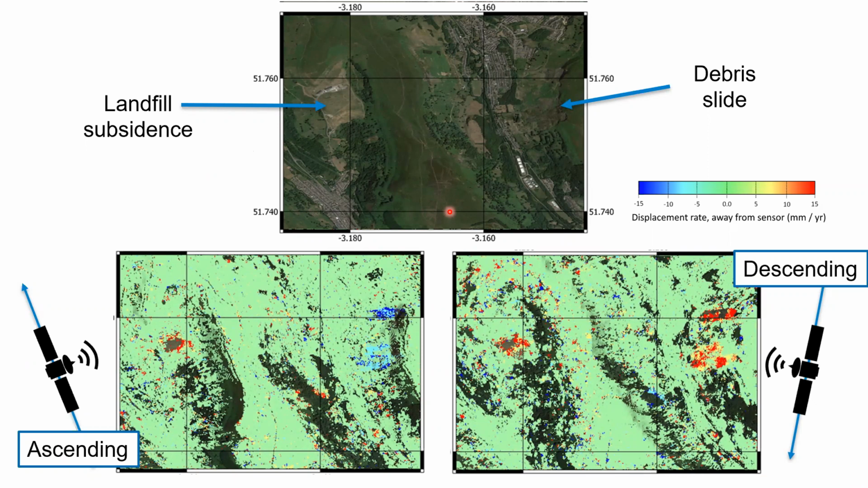And so, for instance, we can see the debris slide here. It's moving away from the satellites in the descending data set, so the west-looking data set. In the east-looking data set, it's moving towards the satellite. So we can still pick out these lateral movements and these vertical movements, such as from this landfill here on the west of the image.